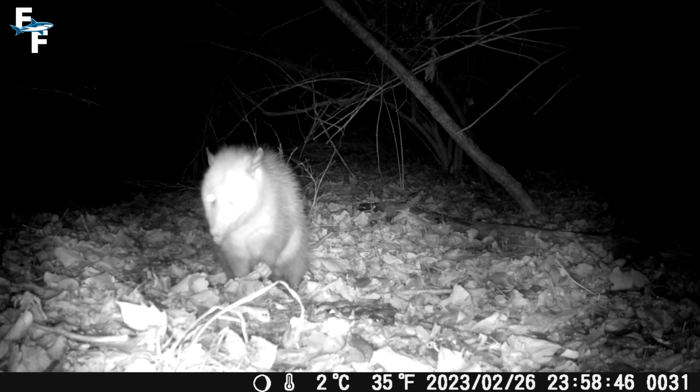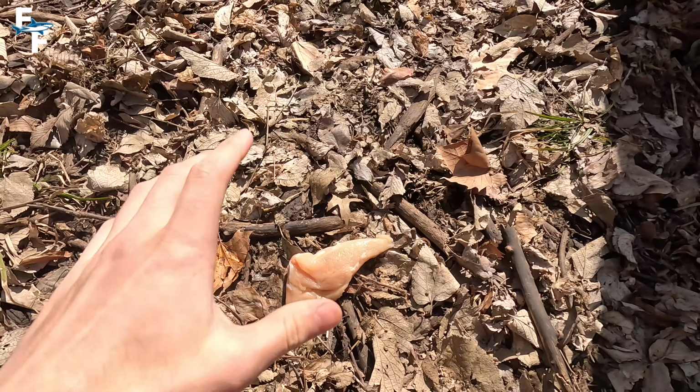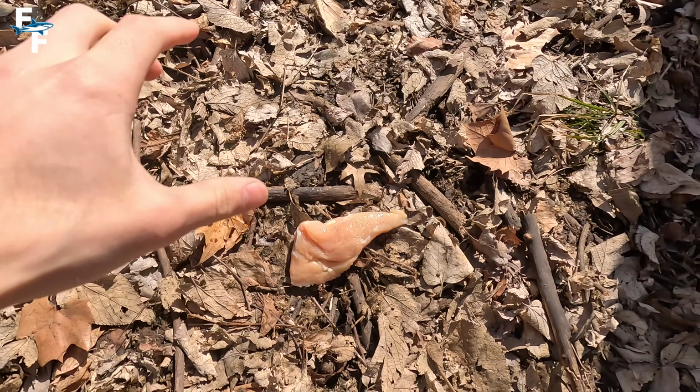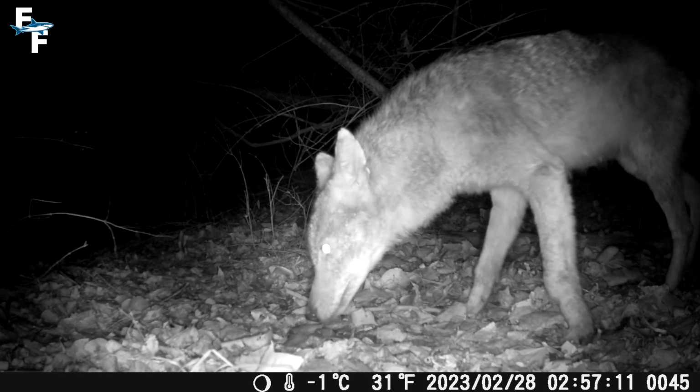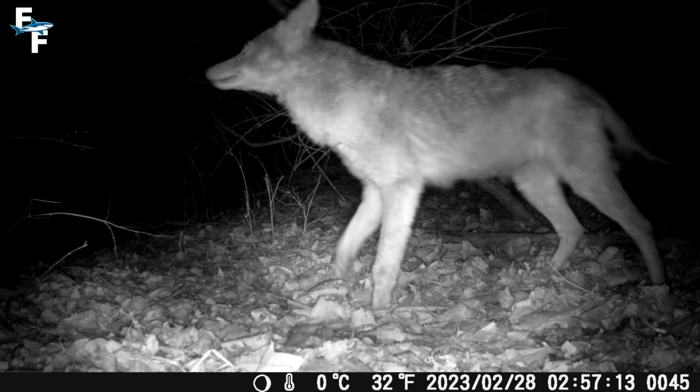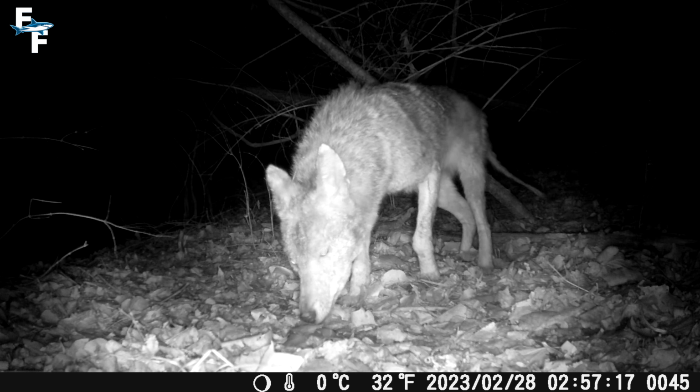But after seeing the footage the next day, I wanted to do another night of filming, so I set out another piece of chicken to see what it would bring in. Now, the second night didn't quite bring me as much action as the night before, but at around 3 a.m., the coyote was back, and this time I was able to capture her taking the chicken away to eat.